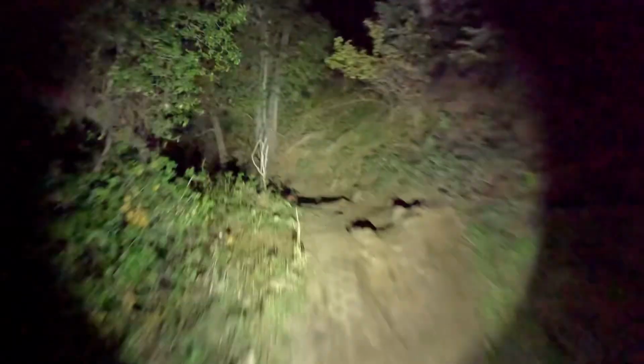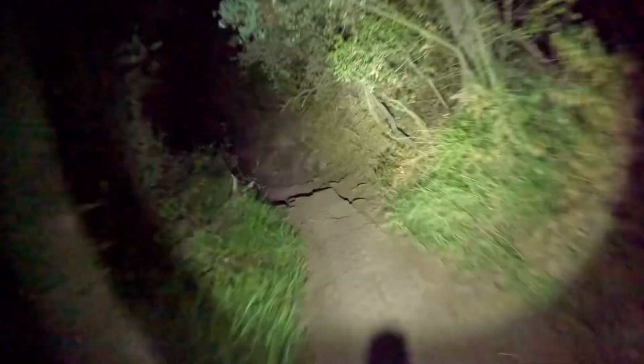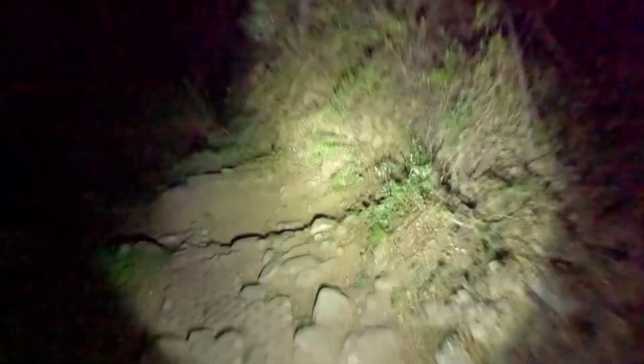Plus, if you guys notice, every rock is shadowed, so when you're riding with a helmet light, you get just another upper angle to unshadow the rock, if you will. Not necessarily remove the shadow, but I guess you would help it not be so shadowy, if that's a word.